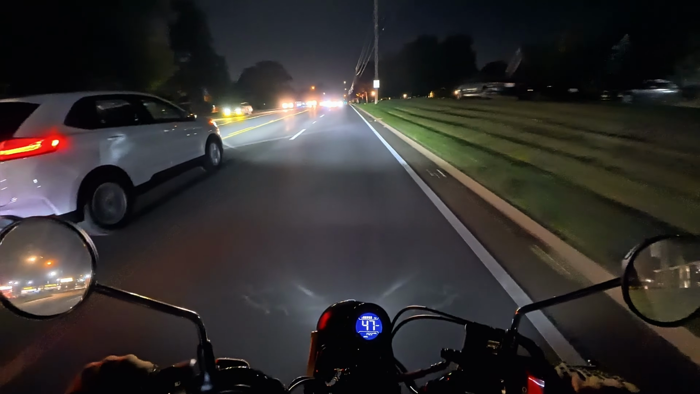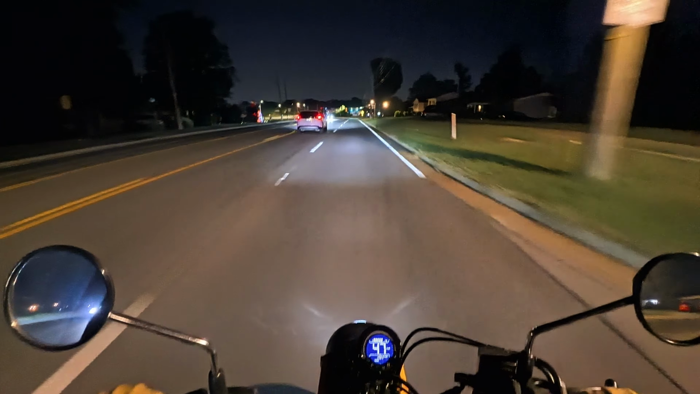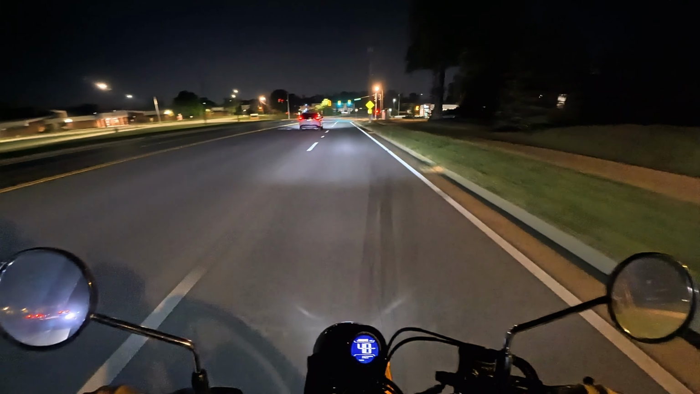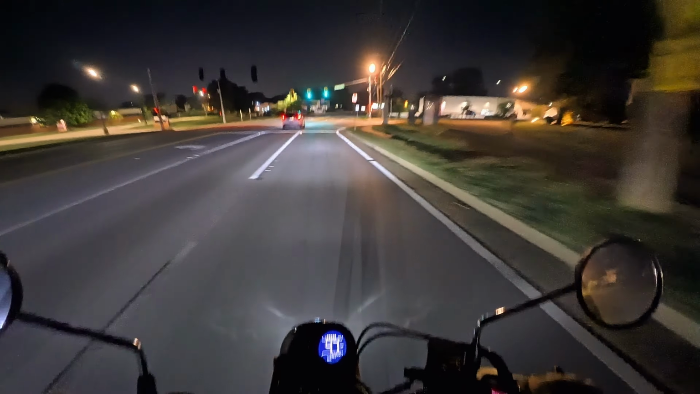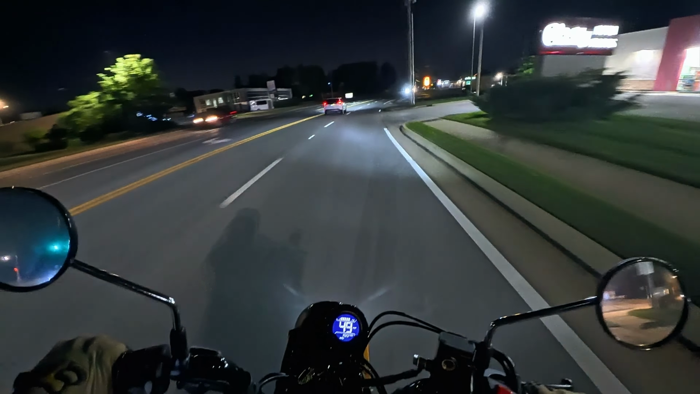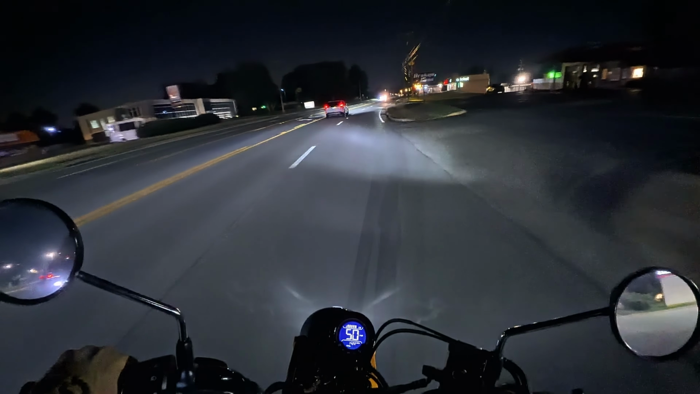Because there are areas that look interesting to ride through, but I don't want to only go through those areas, so I give a little bit of variety. I'll wrap up here in a second.